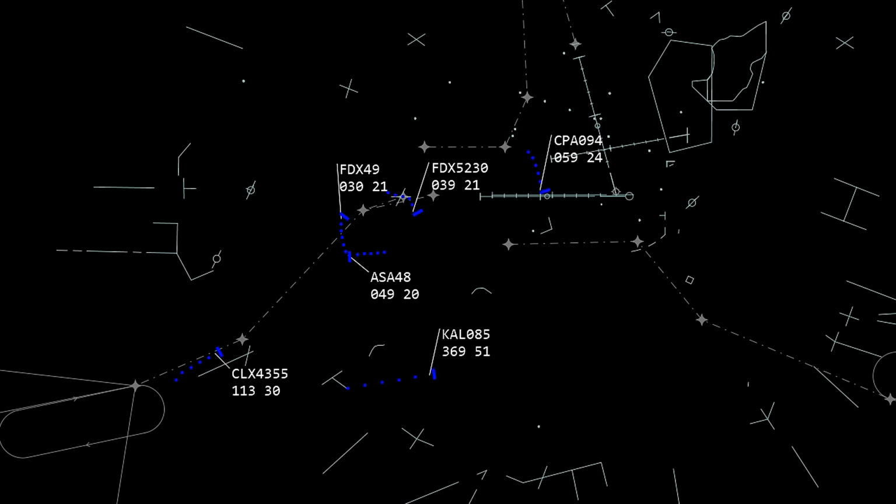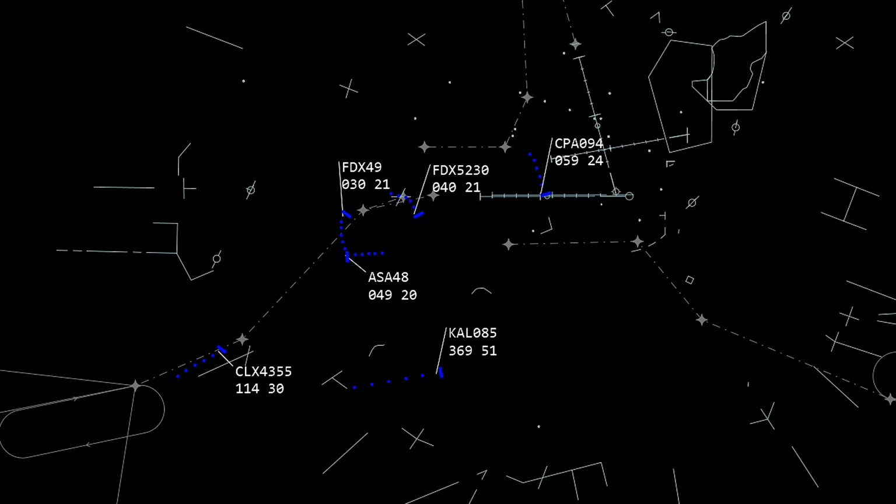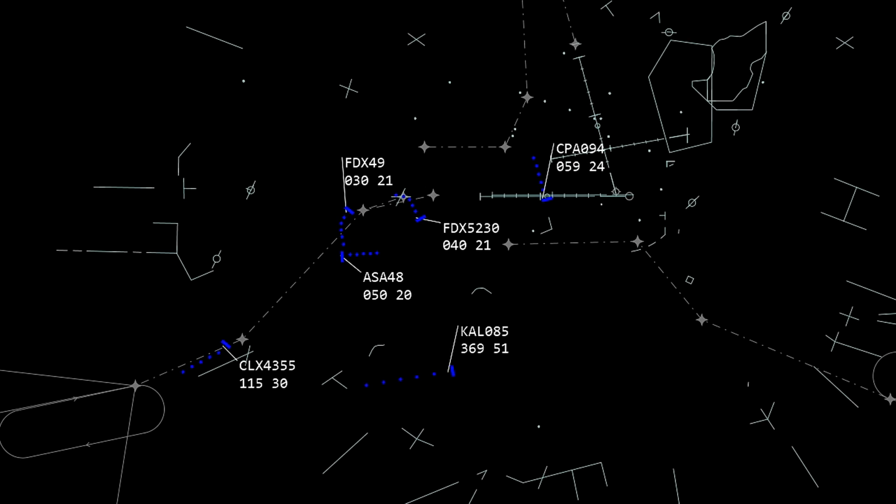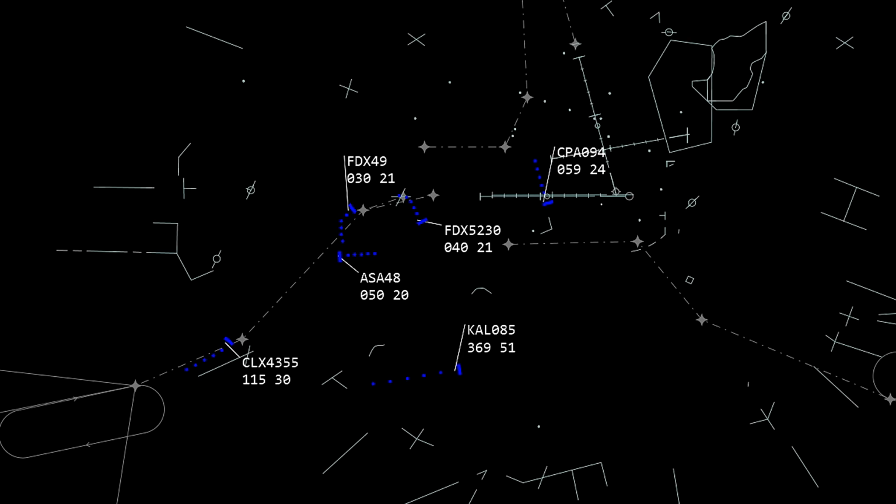Okay, right side's coming open now for everybody. So just be patient with me. Cathay 094 Heavy, descend and maintain 2000. We'll get you right in first. Send altitude 2000, Cathay 94. And FedEx 49 Heavy, you're actually in a better position, so I'll tell you what. Cross Elias Center above 2000, cleared ILS runway 7 right approach.